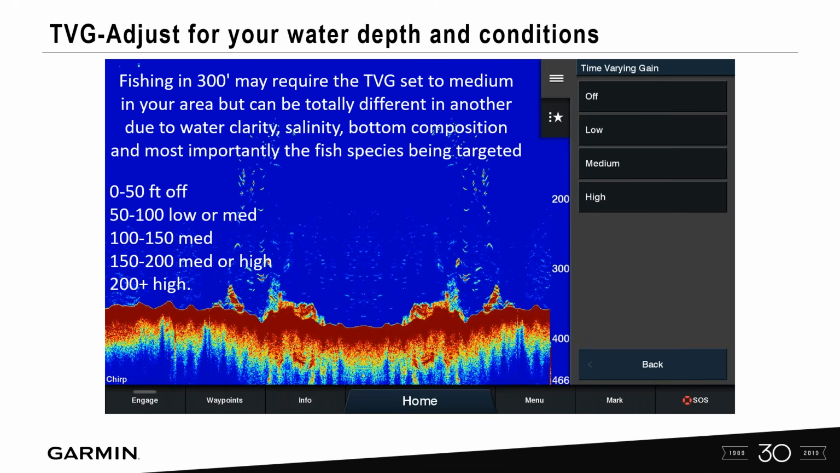These are just examples, not hard and set rules. In 50 to 100 feet, try low or medium, and in 200 feet plus, turn your TVG up to high and see if that helps separate some of these targets and clean up the picture so it's easier to see.